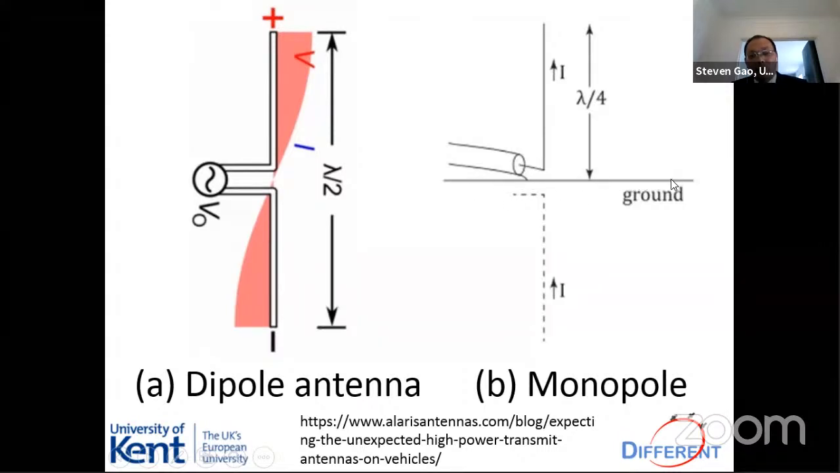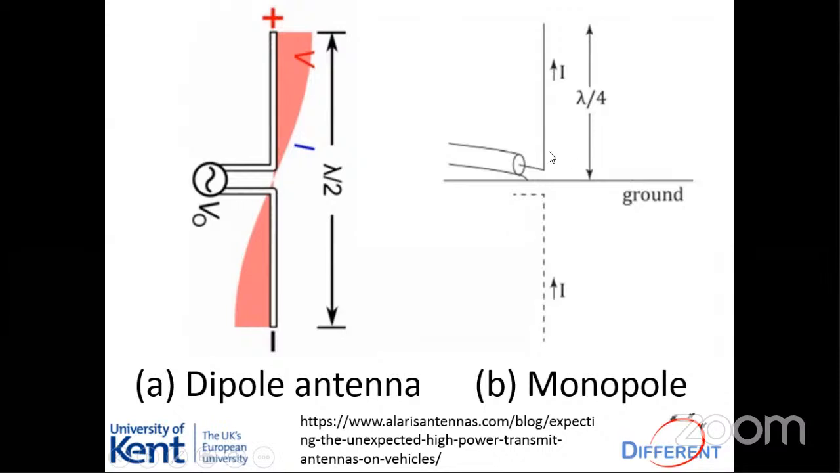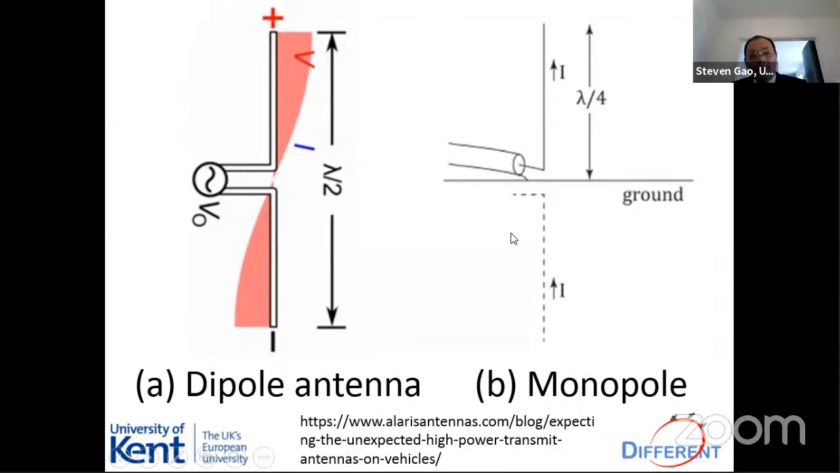Because of the existence of the metal ground, the monopole will produce an image below the ground. The image and the monopole combined together are equivalent to the dipole antenna. So basically, the reason the length of a monopole is lambda over 4 is because we have a ground plane which can produce an image below the ground. So effectively, the monopole antenna, despite the length being only lambda over 4, is equivalent to a dipole antenna with lambda over 2 because of the metal ground.